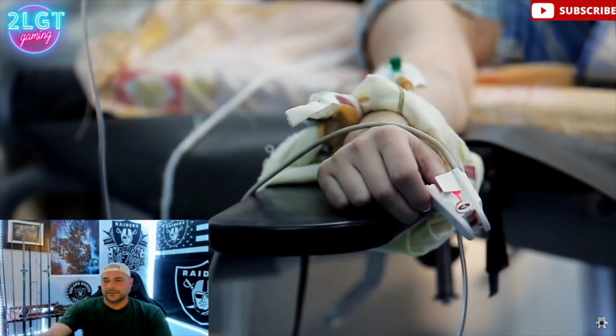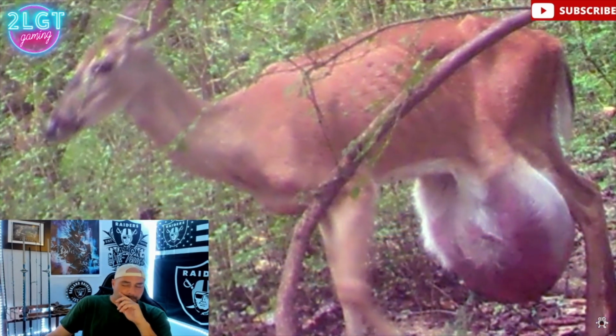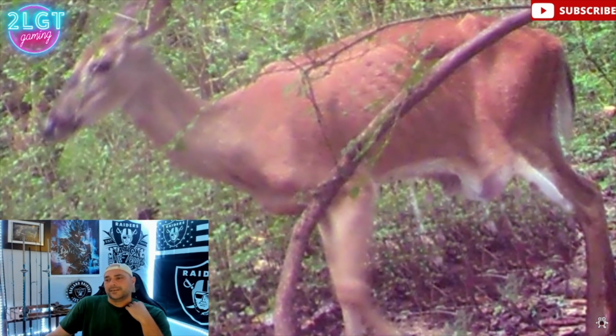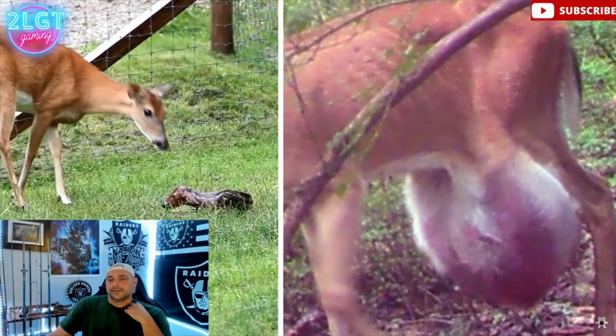Just like humans, deer can't always escape medical complications. And this looks like it could be a giant tumor, or maybe even a hernia gone horribly wrong. If it's the latter, that means it could have been caused by trauma to its midsection, like being hit by a car, or even a recent birth.